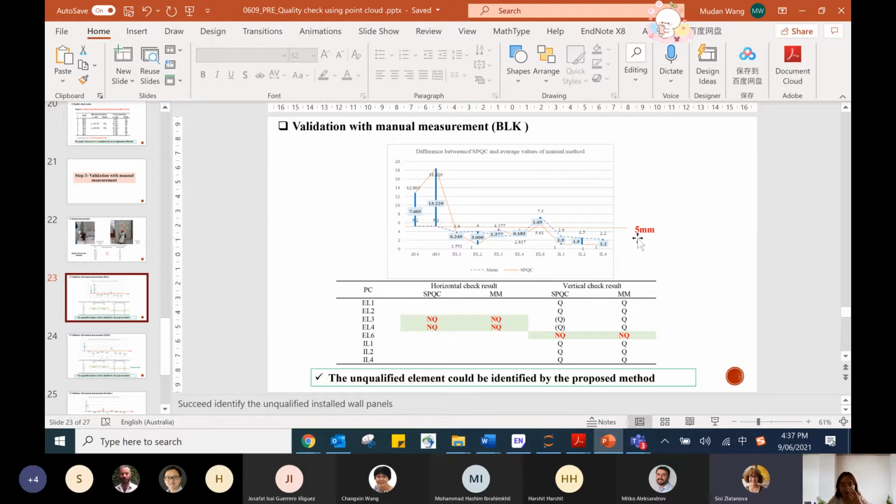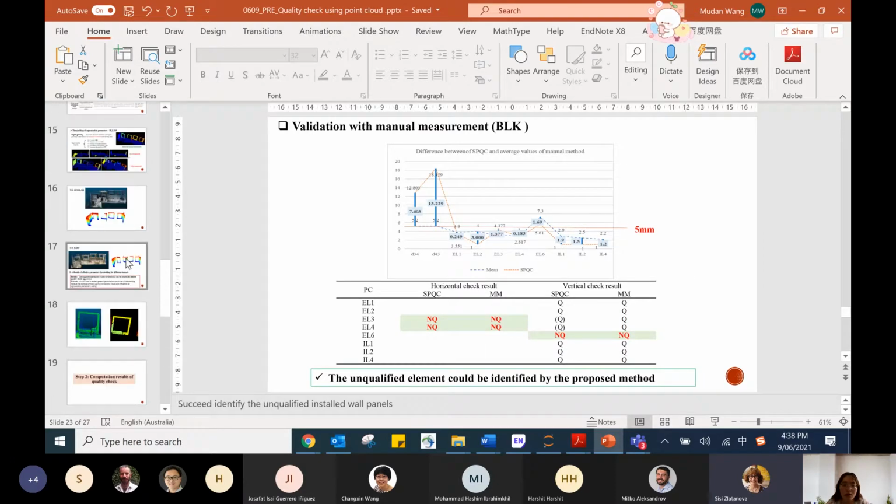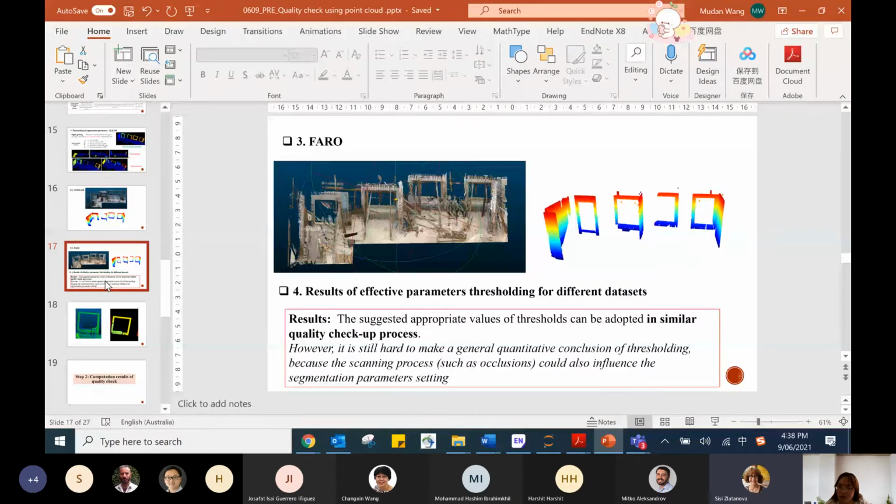Okay. But actually, none of these instruments is sufficient to detect horizontal alignment because of these obstructions on the ground.